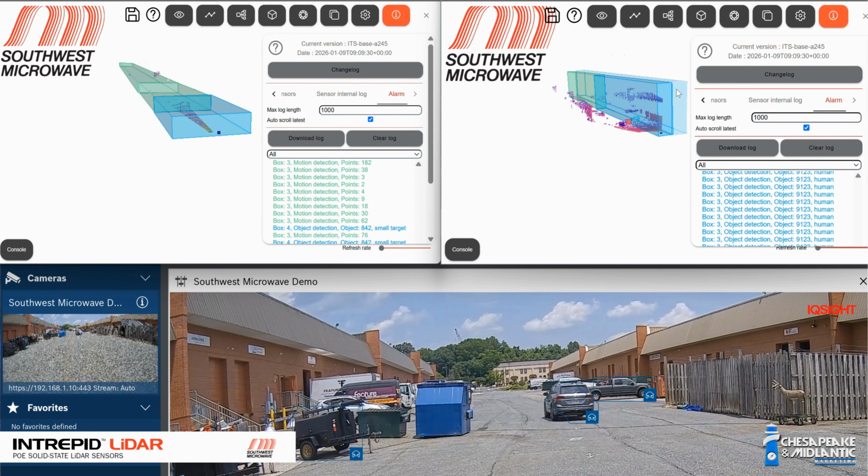But on the right side, in these object zones here, it did not alarm on him until he got passed into the second zone there. Because it was only set to classify as a human being, it didn't pick up Brad's vehicle.